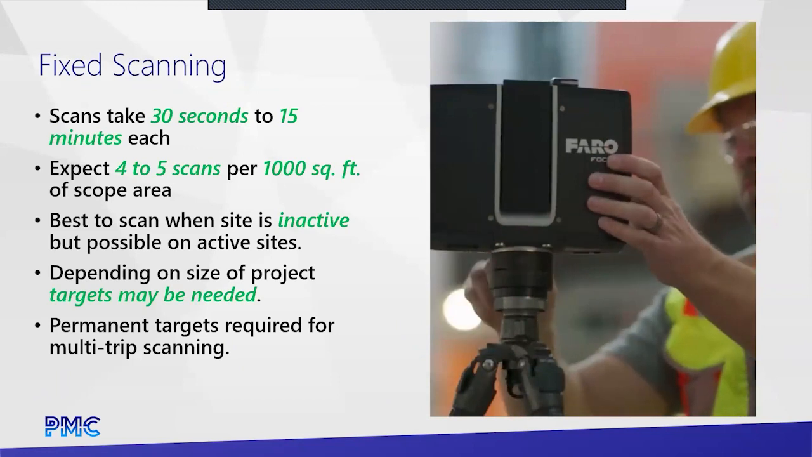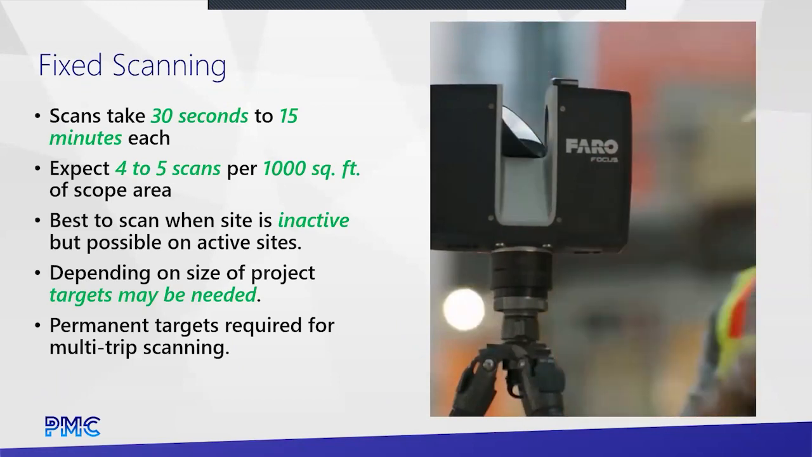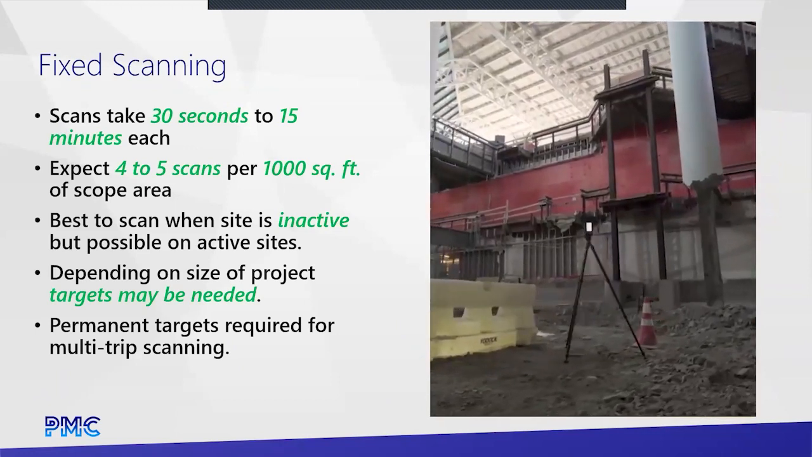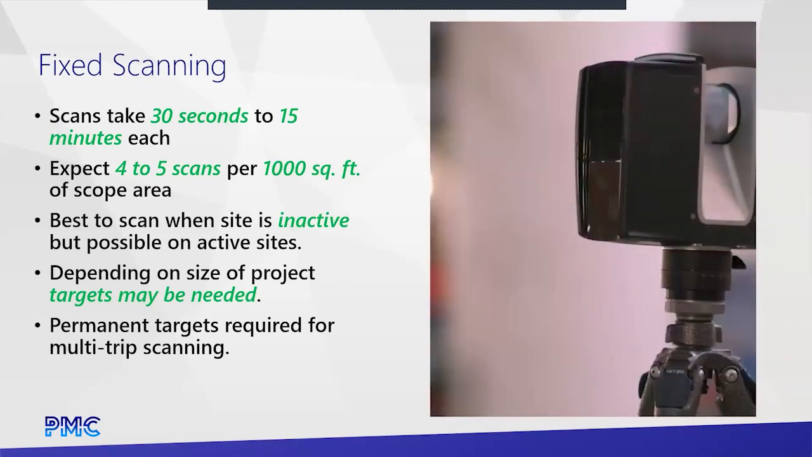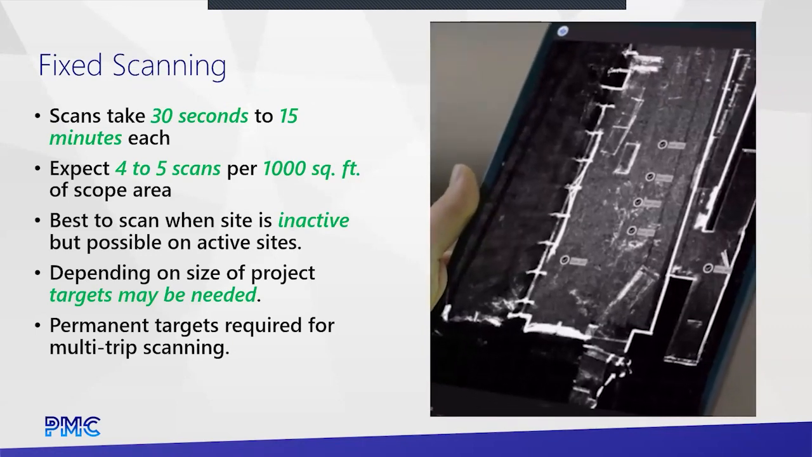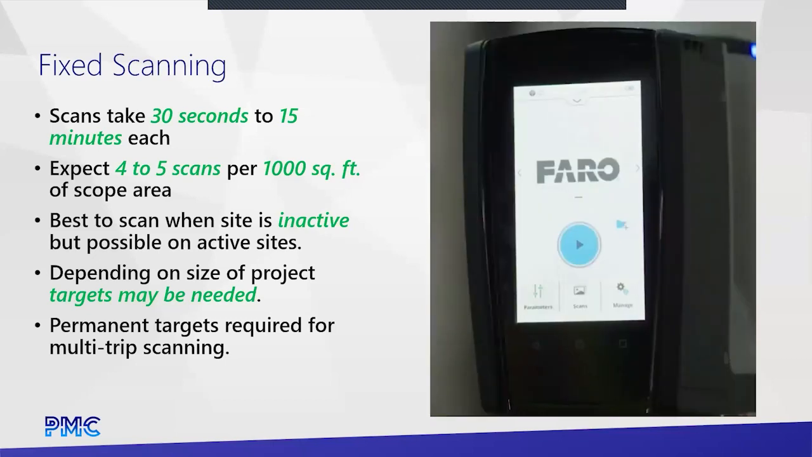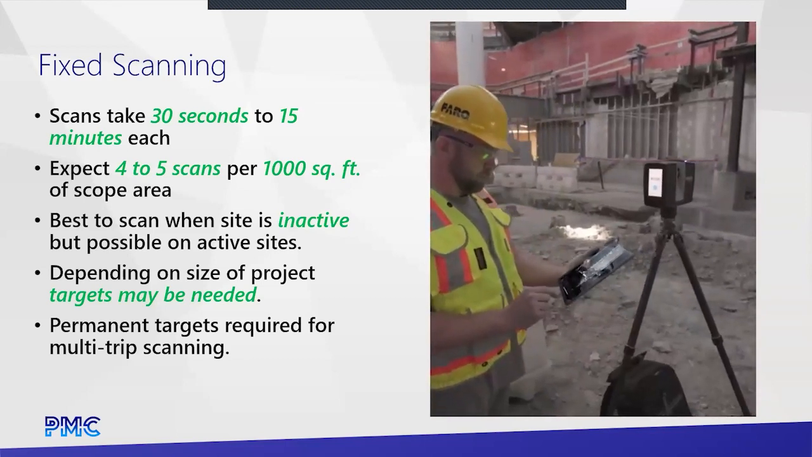So when we're talking about fixed scanning, this is the traditional scanning that's out there. This stuff has been around, like I say, since about 2000. Works extremely well, very well tested. This is the tool that just is going to get the job done. There's never going to be a question. There's no sites that are too big or too strange for this technology to work.